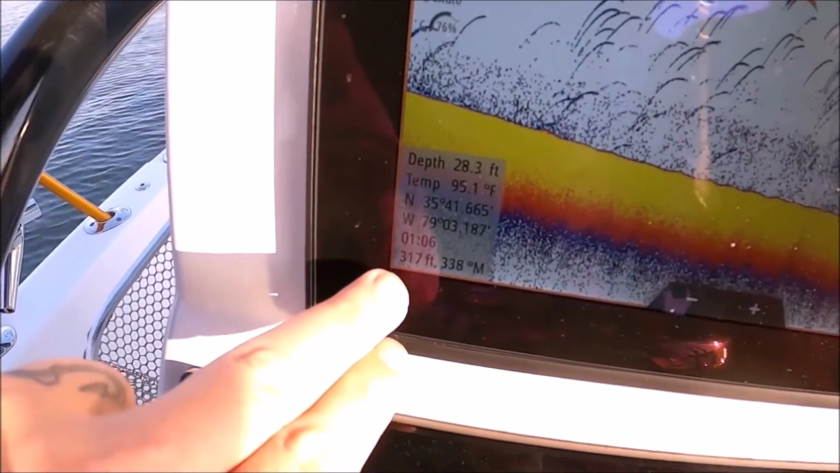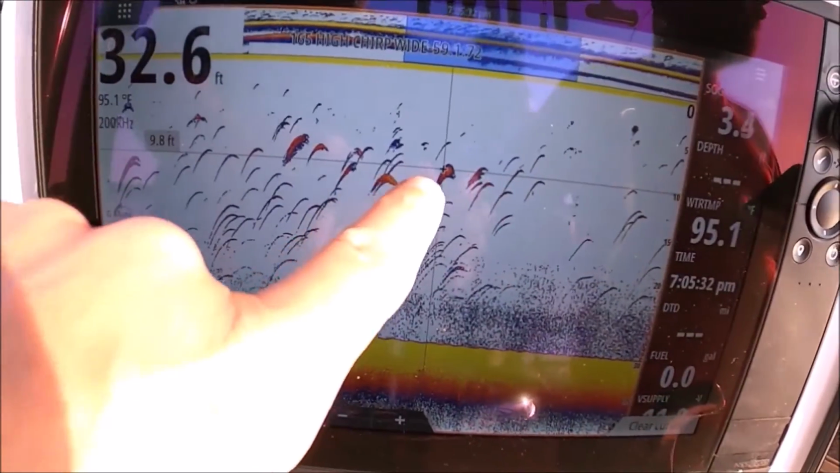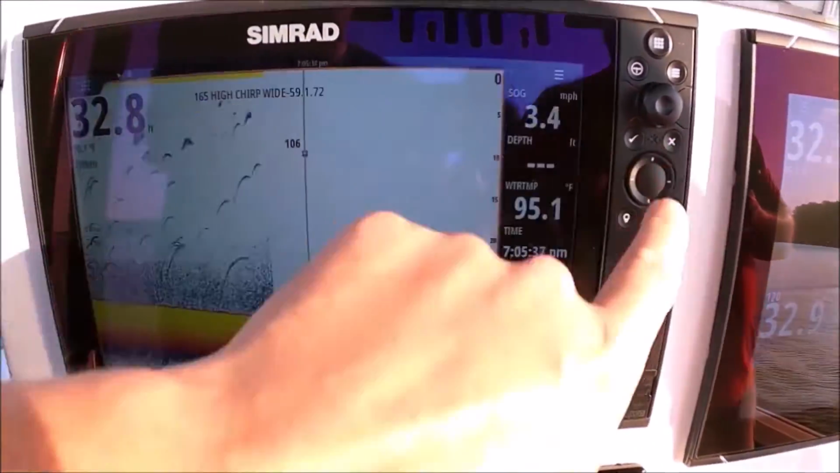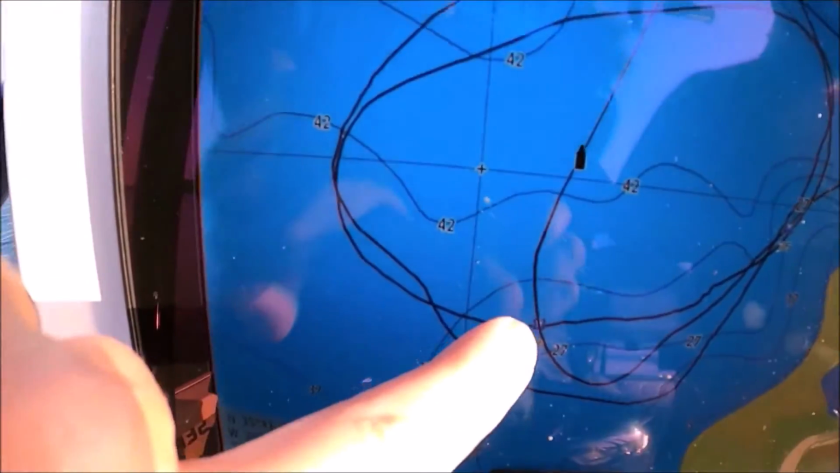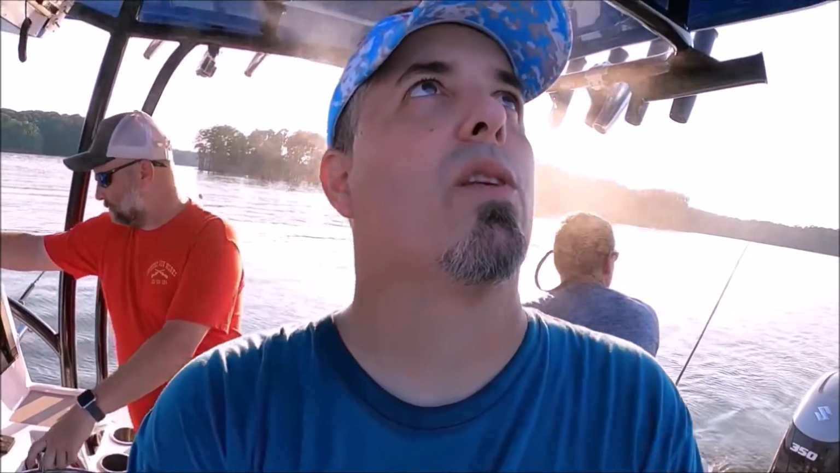Look down here in the bottom left, 312 foot, and it gives you an idea of how far away from you it is. If you want to put a waypoint on that, just go ahead and do your check, waypoint, and now we go to our chart. You're going to see that waypoint right there. And these machines are tied together. If you have your machines networked, you can set a waypoint on one and it'll set it on all the other ones that are networked. But that's basically my advice if you want to know where those fish are.